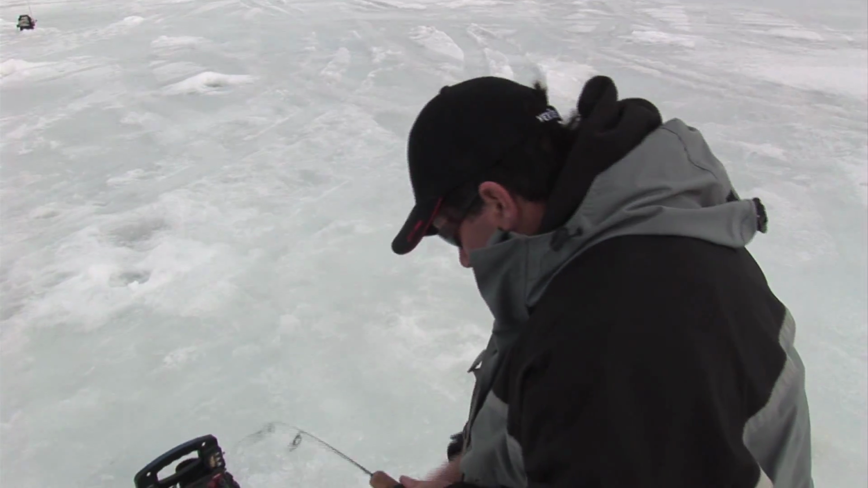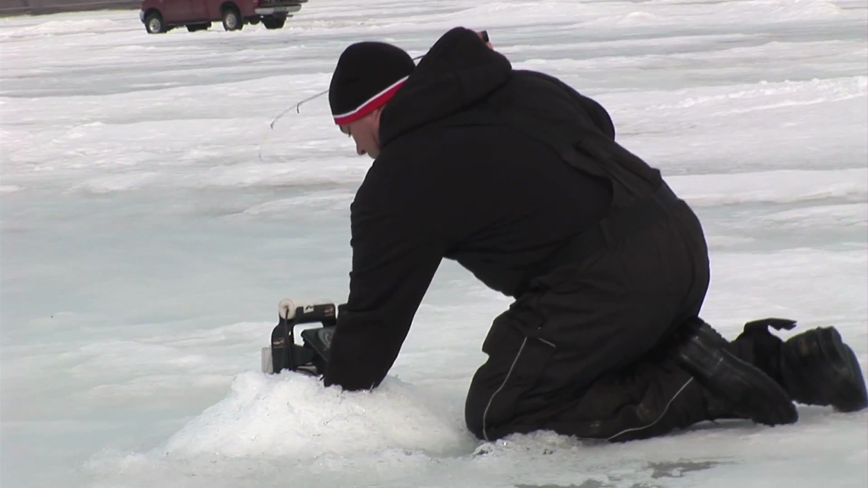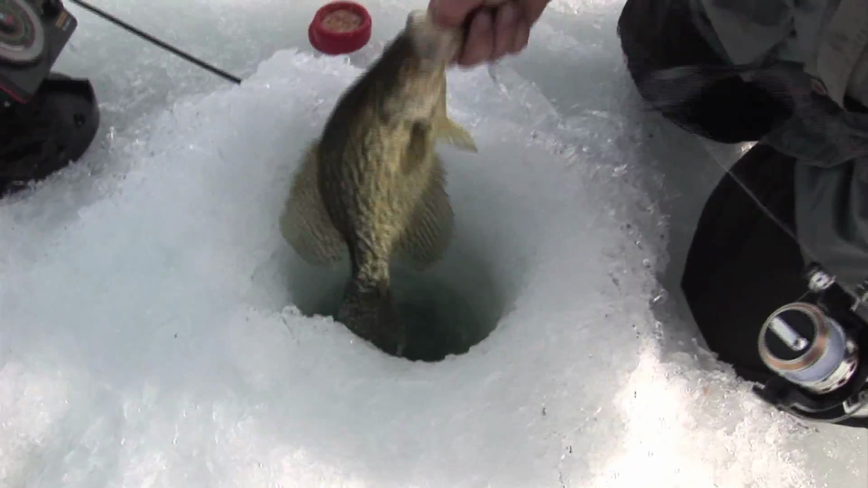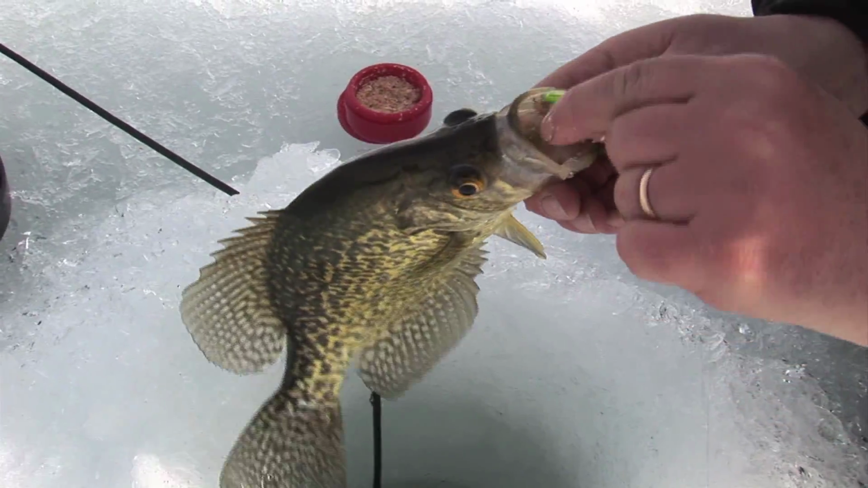And at the end of the day, all this work is worthwhile. There we go. Oh, there's a dandy there. Can't even see that little forage minnow we're using.